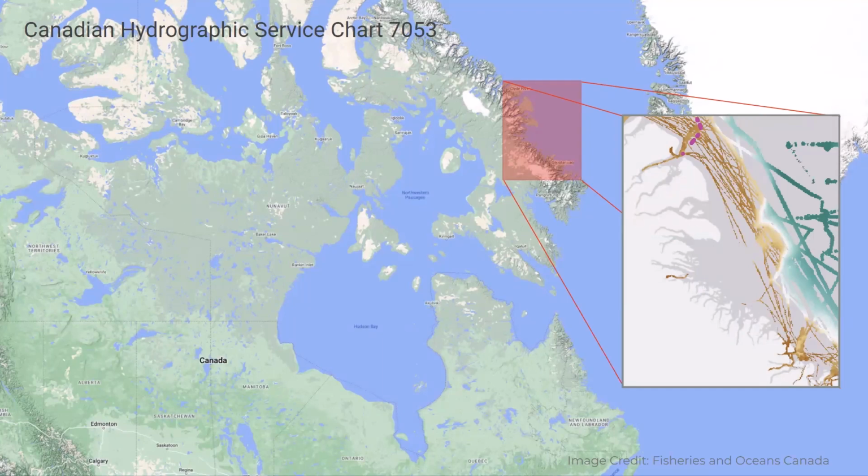Because FarSounder's customers have high-quality metadata, the Canadian Hydrographic Service was actually able to calculate the total error and found that it was within their error budget. Therefore, they're able to include this crowdsourced information into one of their official charts. This is really exciting progress and something that I expect to see more and more hydrographic organizations taking advantage of.